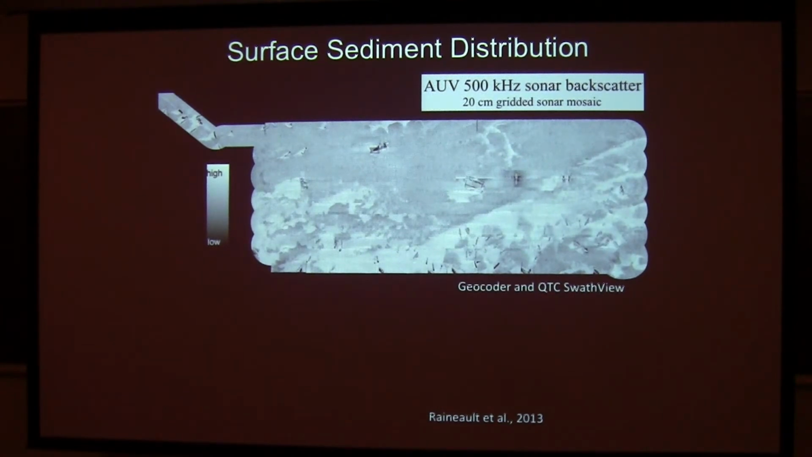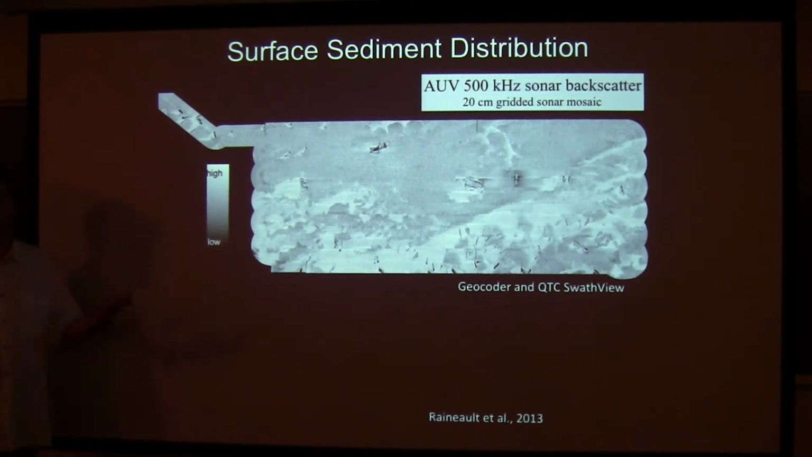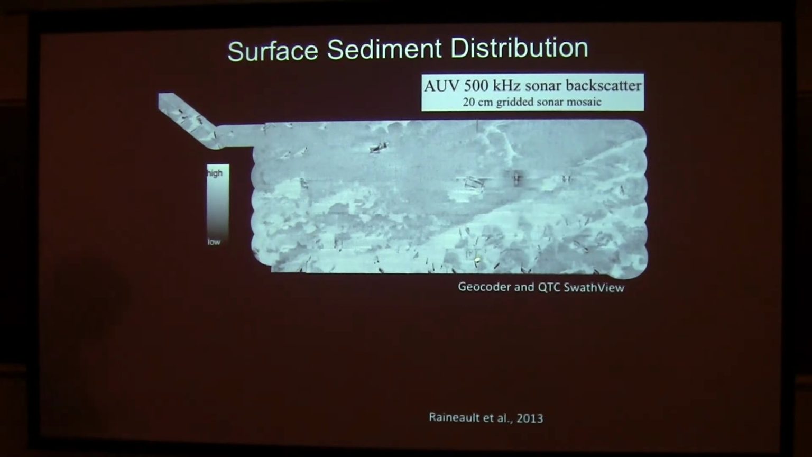So once we have this data, here is a 500 kilohertz side scan backscatter mosaic using GeoCoder. The areas in light here are higher amplitude return, and those tend to correlate with coarser, harder substrate. These are areas where we get our big ripples, and then the dark areas here are the fine sands. And you can see these subway cars.